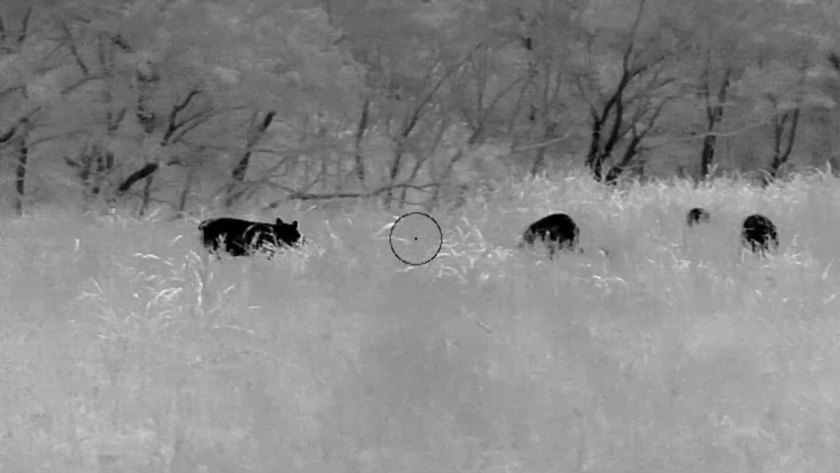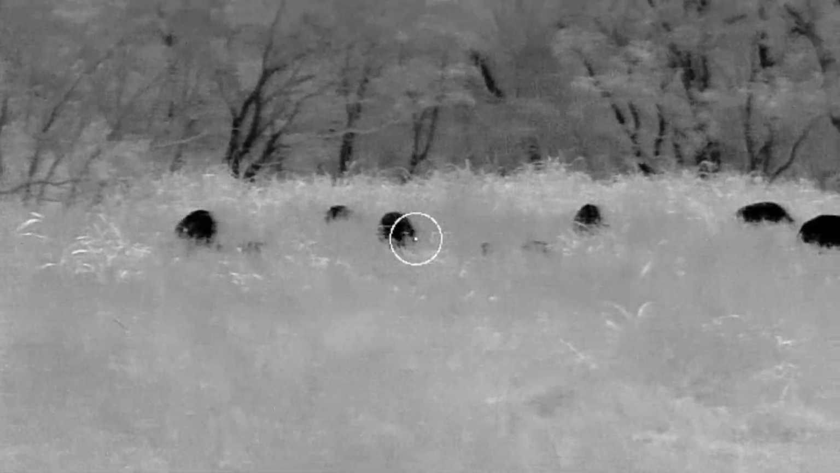But I noticed that when that hog got close to the cows, the cows would try to run it off. So I immediately knew, well, that's probably not another cow or a calf or anything. It was a hog. So if you know those kinds of things, if you've been out hunting a lot at night and you know the mannerisms of different animals, you'll be able to ID further than 500 yards, and definitely much more than the 380 that N-Vision says you can ID with.